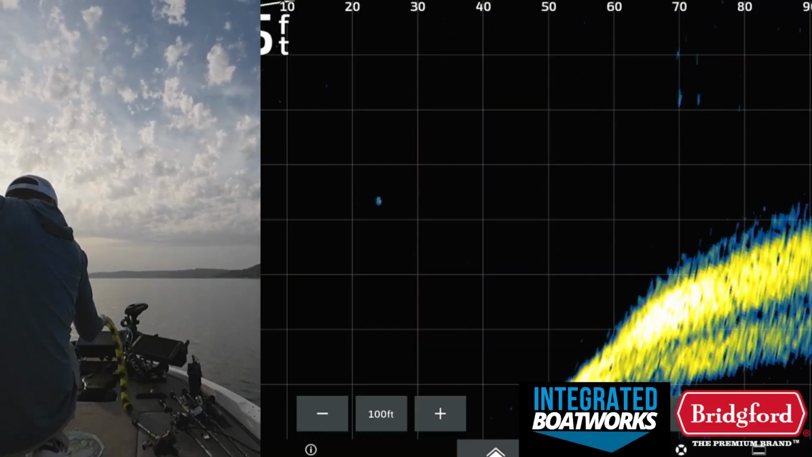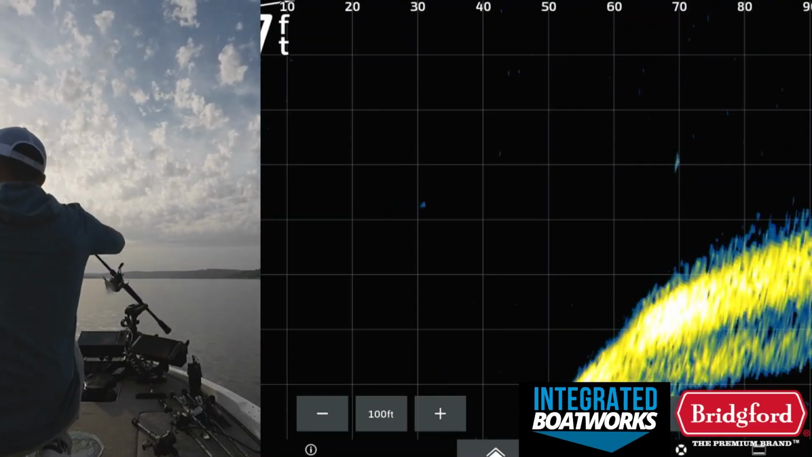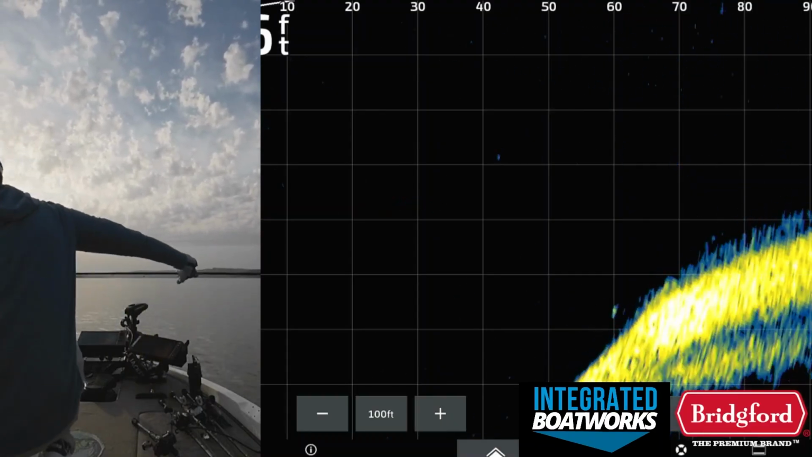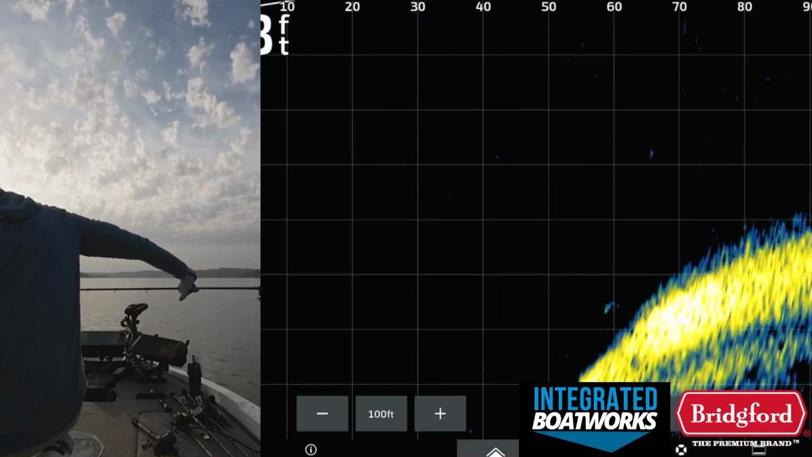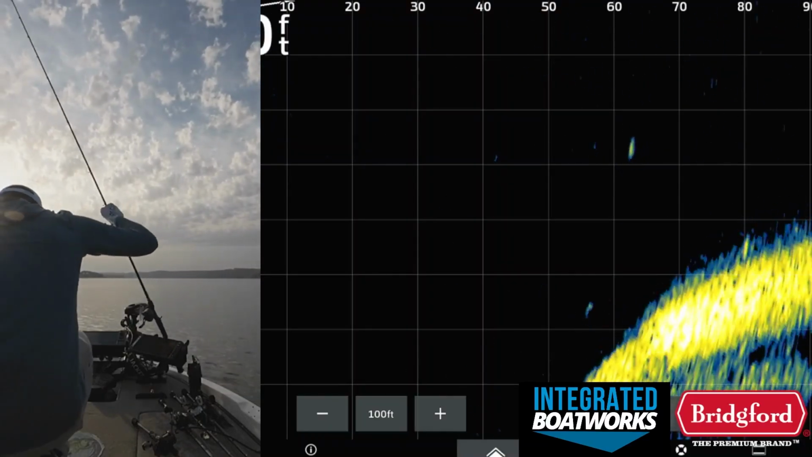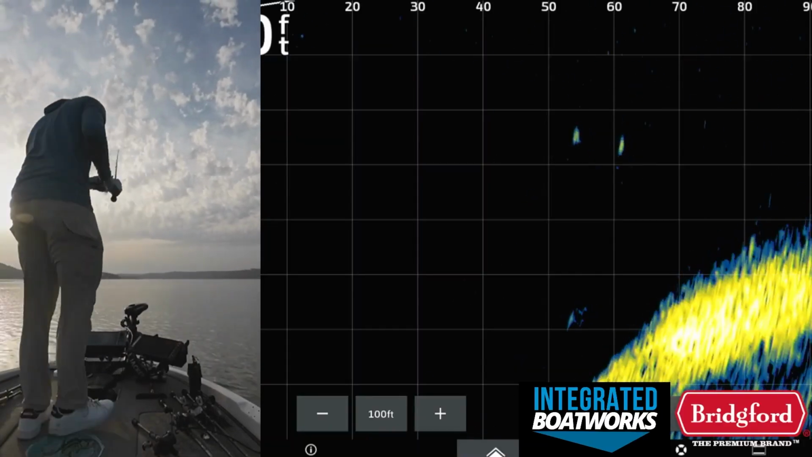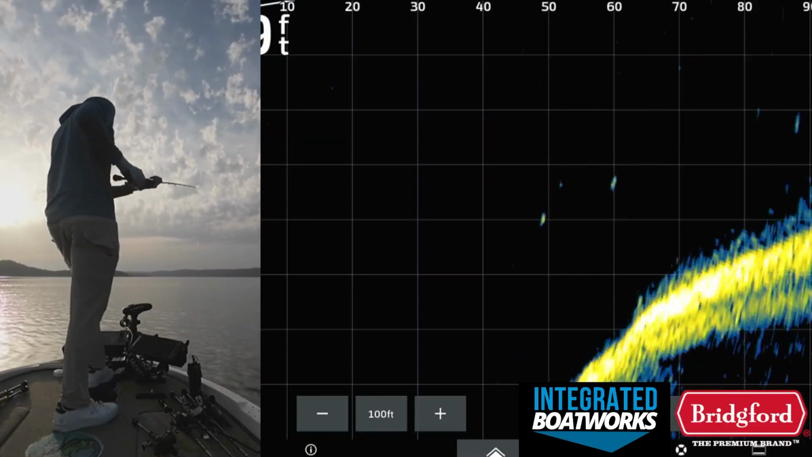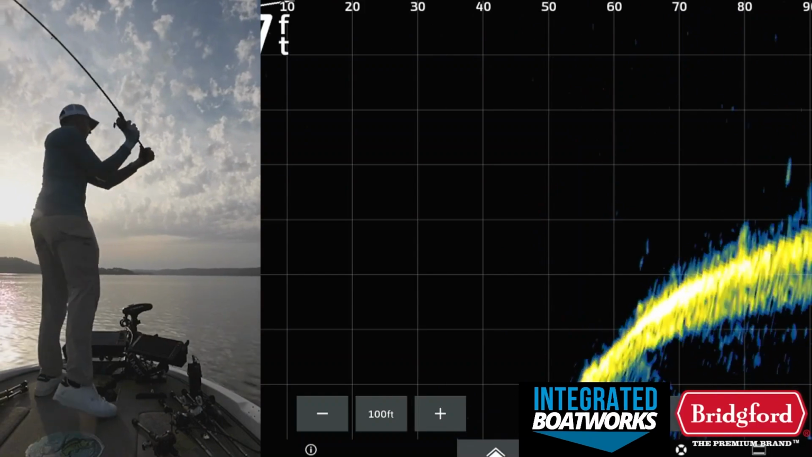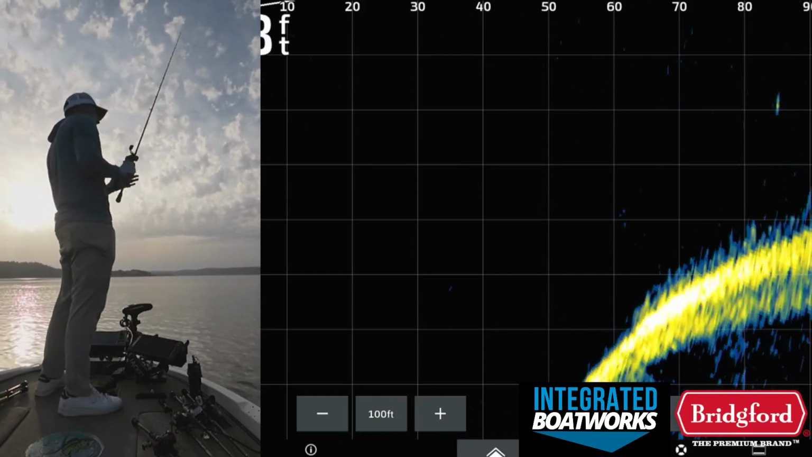Come on off of there. Come on now. What in the world? Drop shot or hair jig time. Then we'll throw the jerk bait again on these fish apparently. We're gonna have to do something because it's getting kind of ridiculous. Okay, so hair jig's going out.